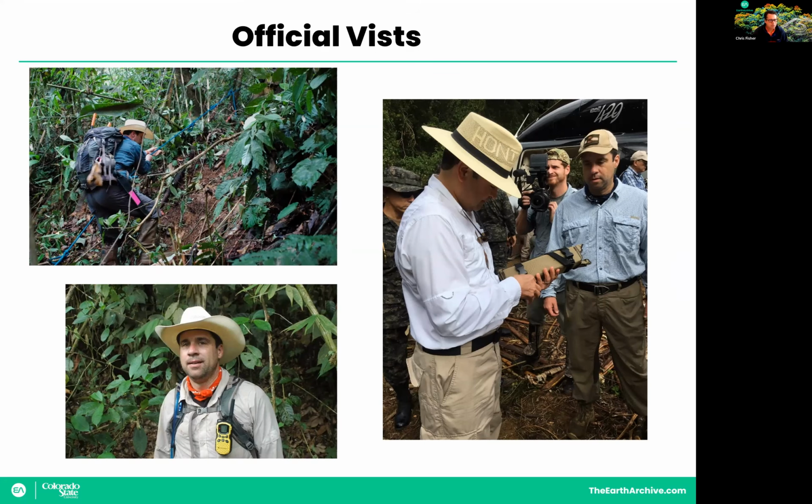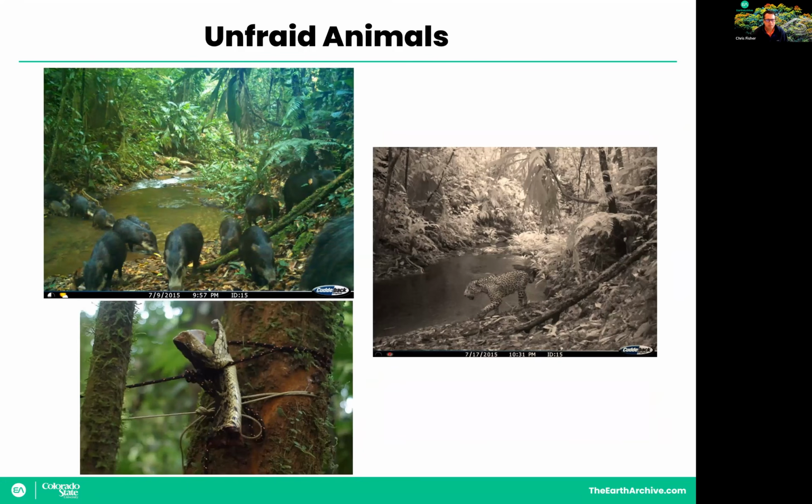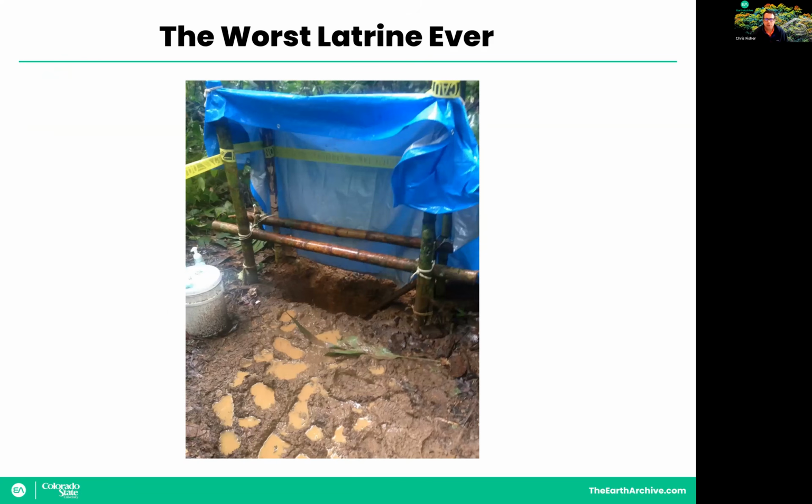But it's true, there are still thousands of places where humans haven't stepped for centuries or maybe forever. And I have loads of stories about being dropped into this jungle, this pristine, remote place, ranging from crazy official visits to getting stuck in the mud and falling down hills, to seeing animals that were totally unafraid of us, had zero experience with people, including a lot of cats, and animals that were thought to have been extinct or just simply not around in central Mexico, to the worst latrine that I've ever experienced in my life.